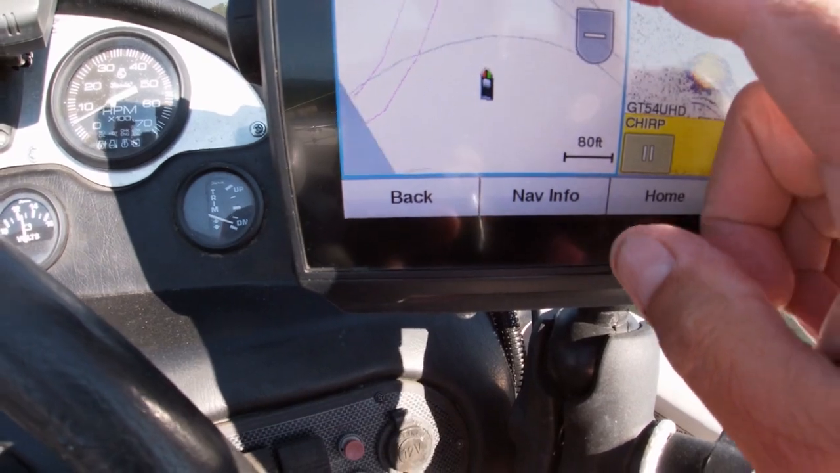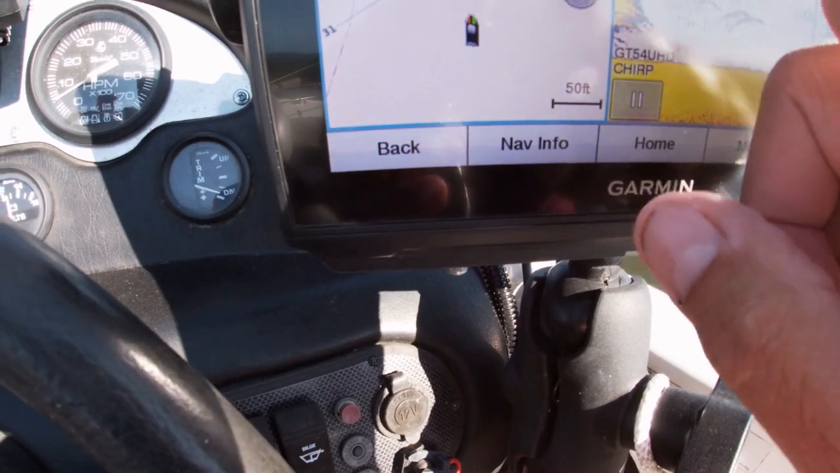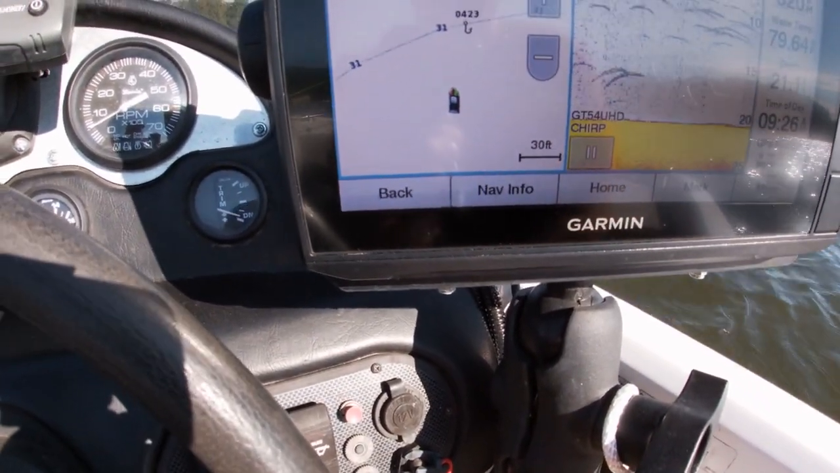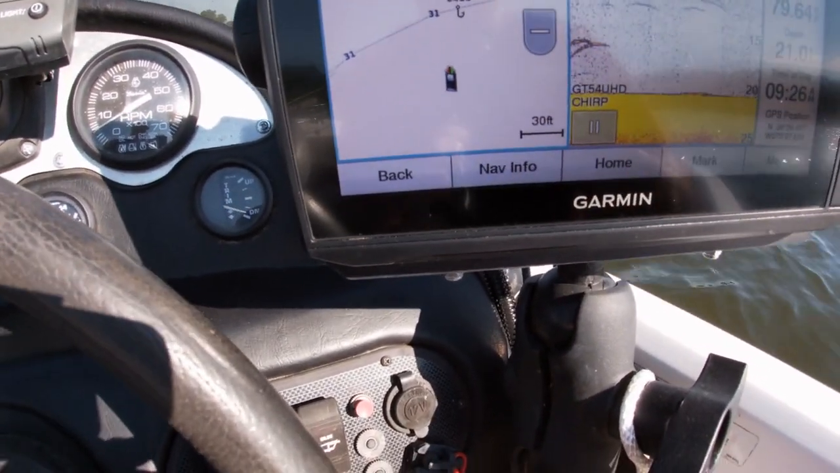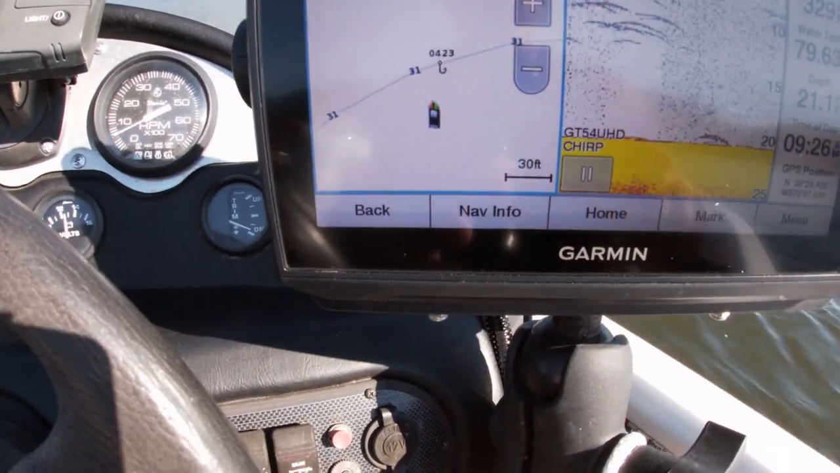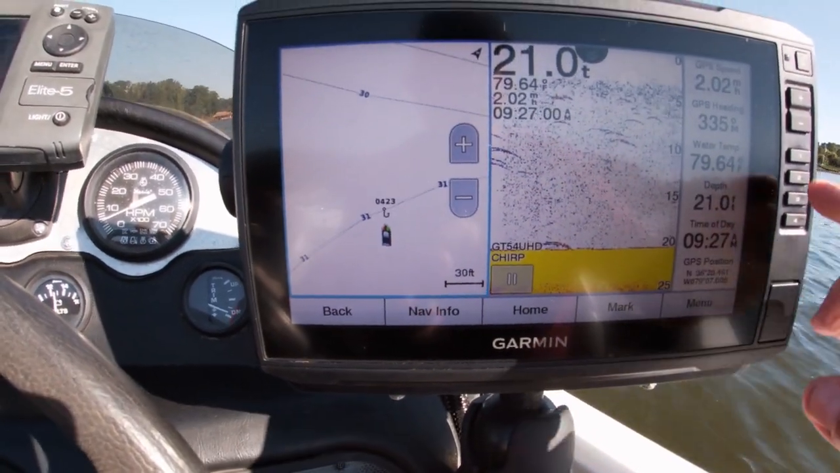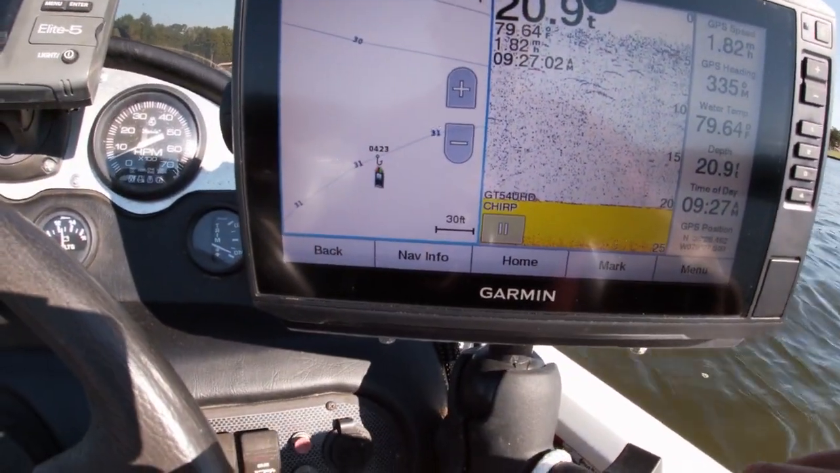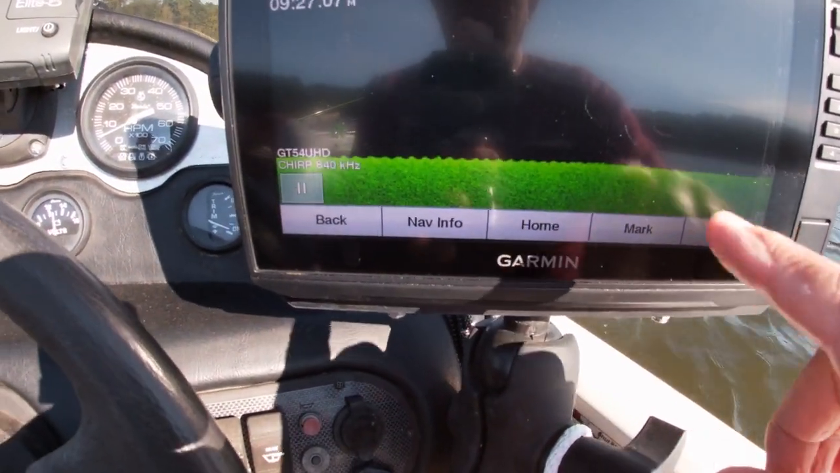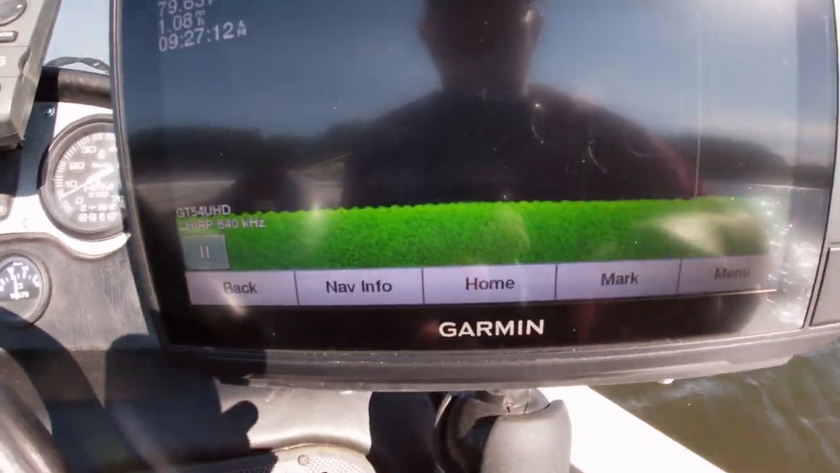Now I'm gonna zoom this in, and I'm gonna get it down to about 30 feet. Now I don't know how big it is, so if it gets within that 1 inch, I'm 30 feet from it. All right, I'm probably 20 feet from it. Now I'm gonna switch to number 3. I'm sorry, now I'm gonna switch to number 2, and we should be going directly over it. That was probably it right there. That's probably shad.